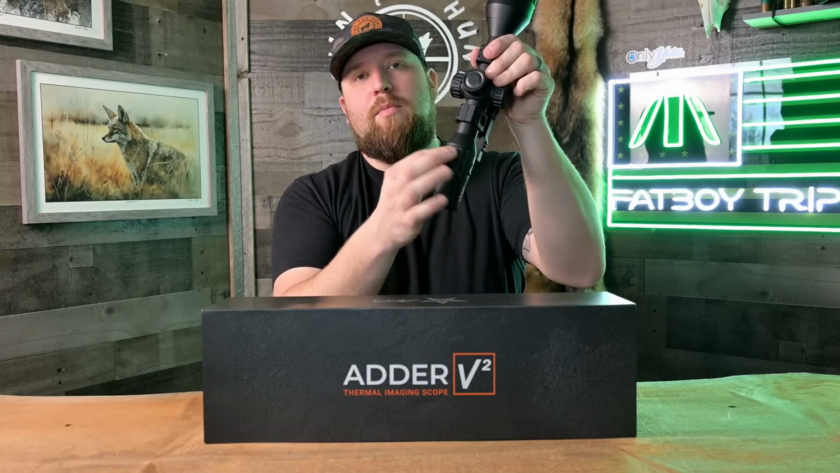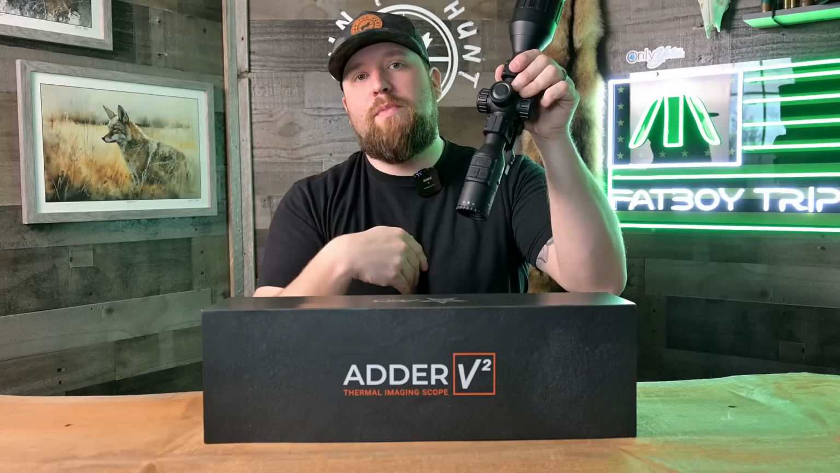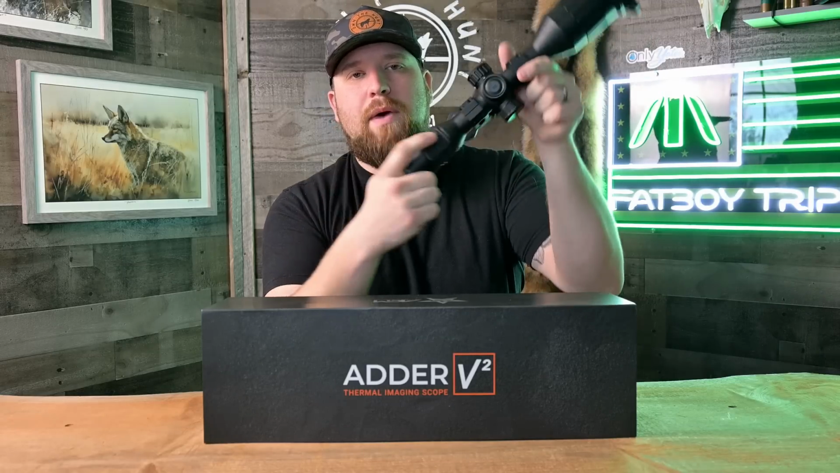So this one up here is your power button, and if you just tap that, it's going to put the scope into standby mode and shut your display off, which I found myself tapping that often when I didn't intend to. And what that tells me is that indexing on this is going to be difficult, especially with gloves, things like that. So not my favorite button layout.